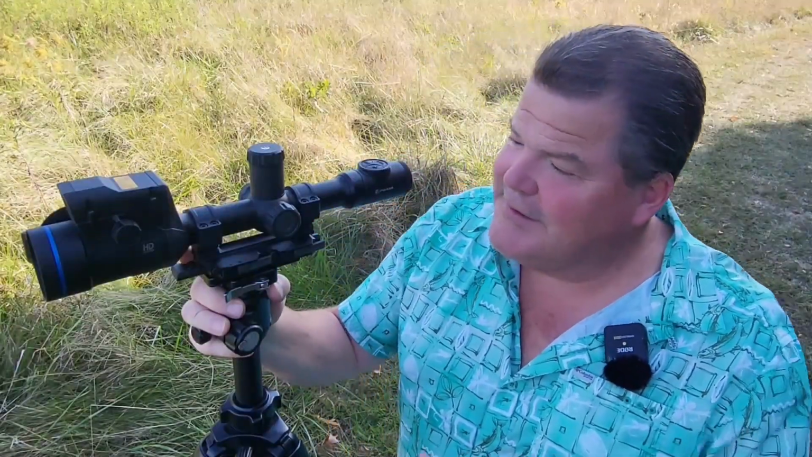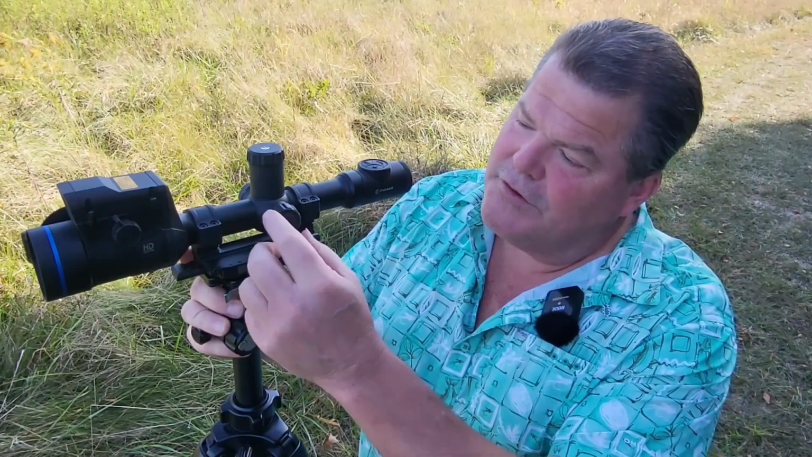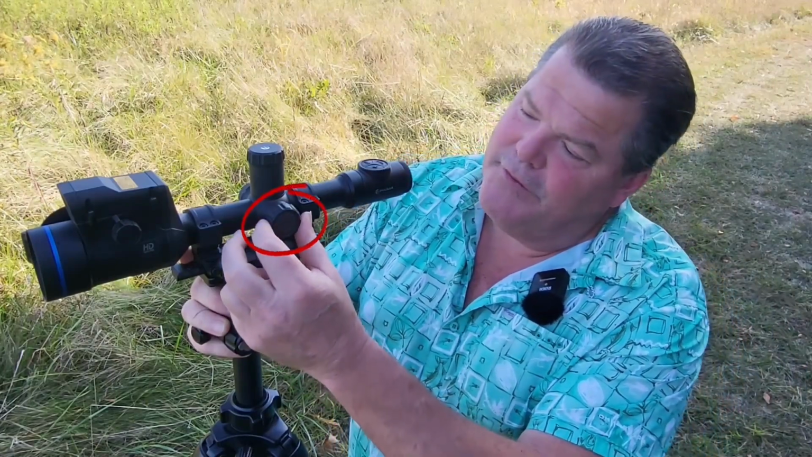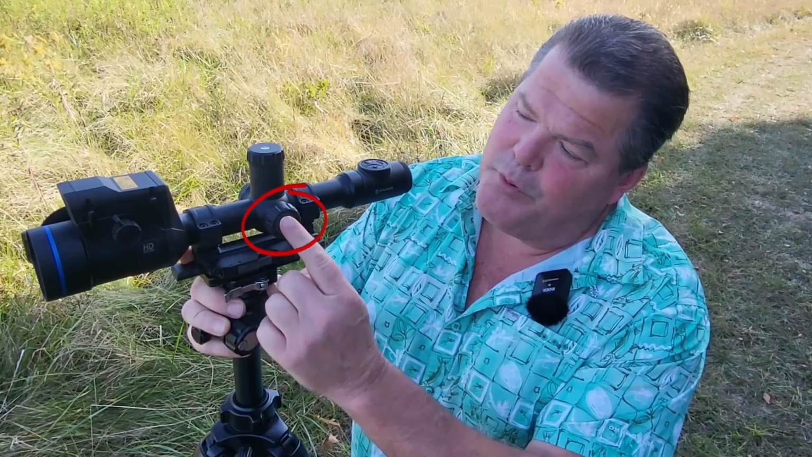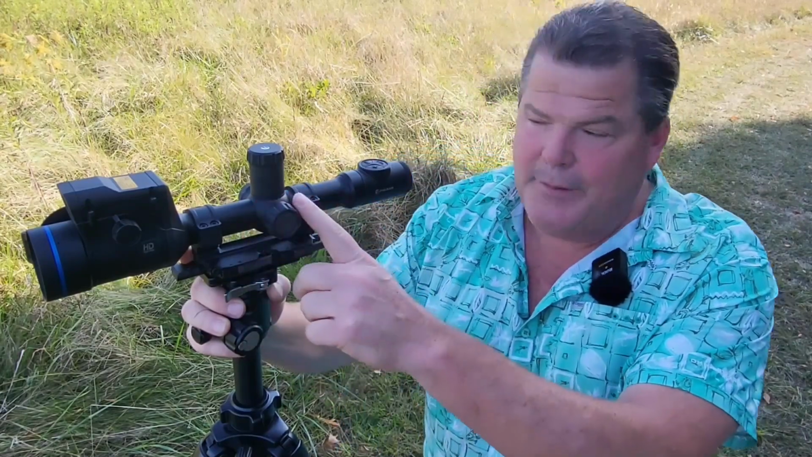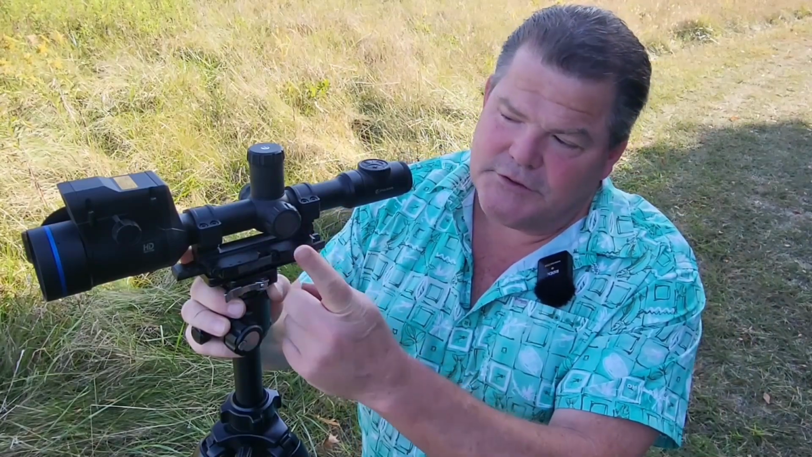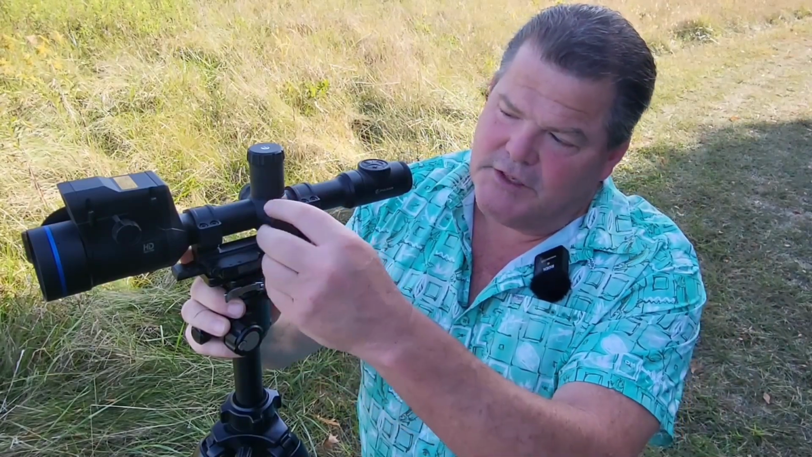To get into the main menu, we're going to be using the encoder over here. On the encoder, we've got a rotary dial and a push button in the middle. The entire main menu is going to be manipulated using this, with either a series of long presses or short presses and then rolling the dial. I think you'll find it pretty intuitive once I get in here and explain it.